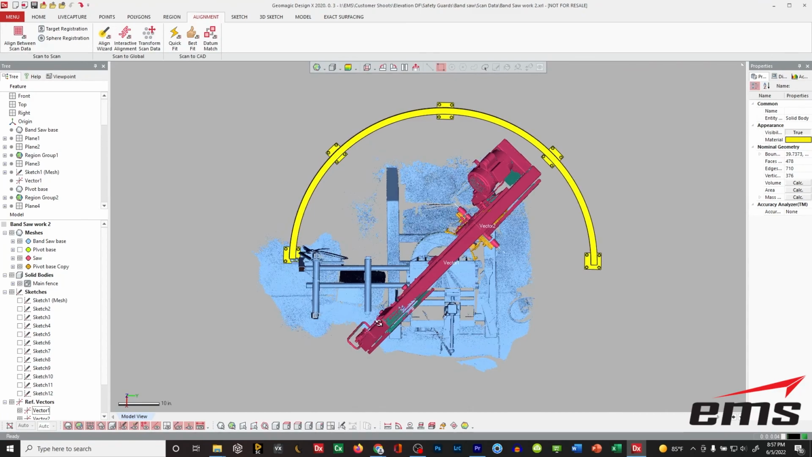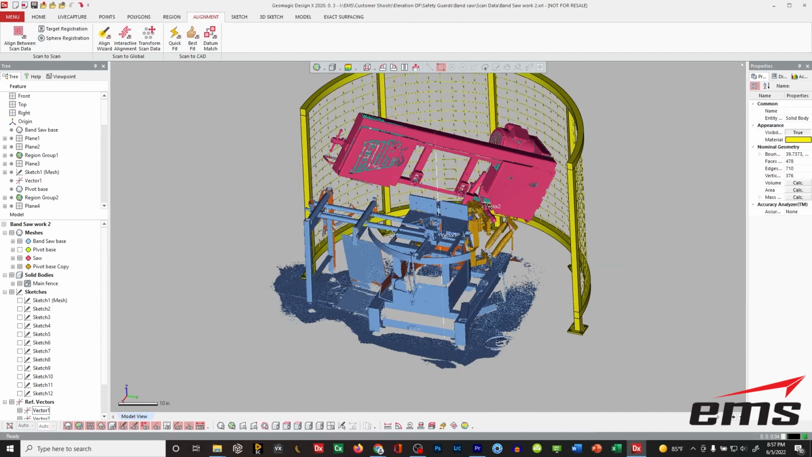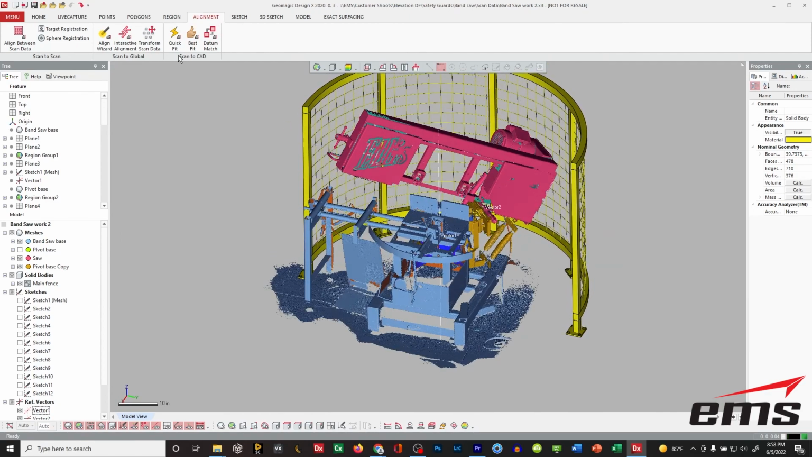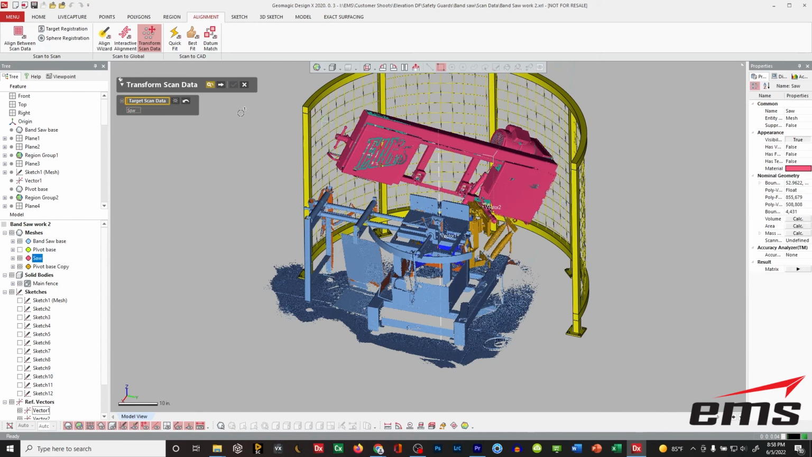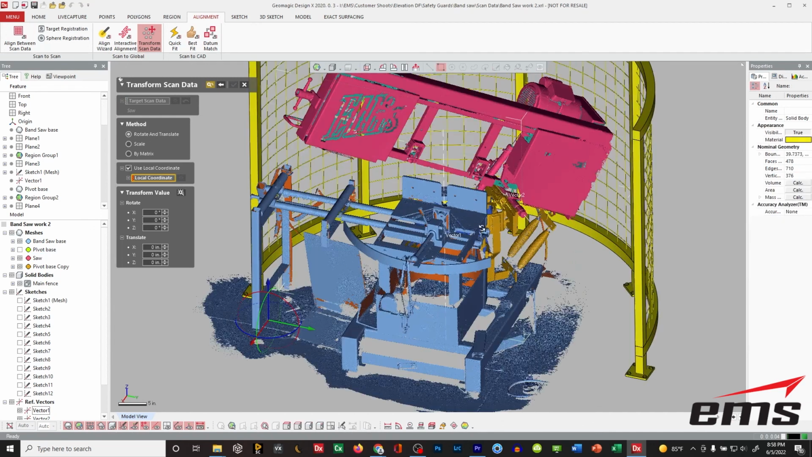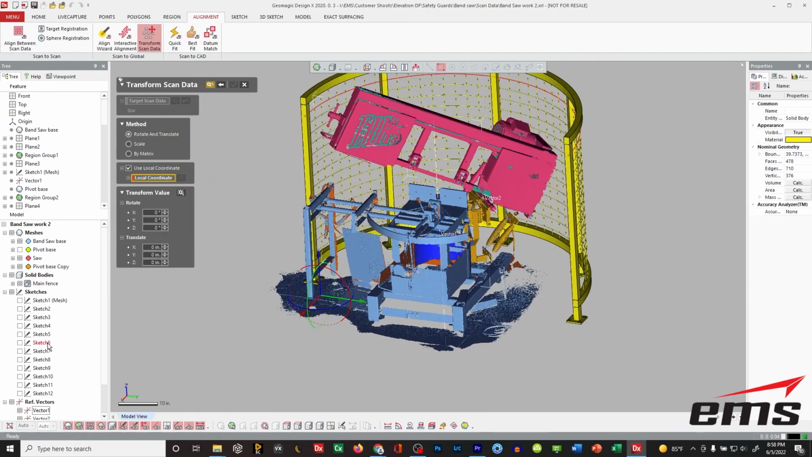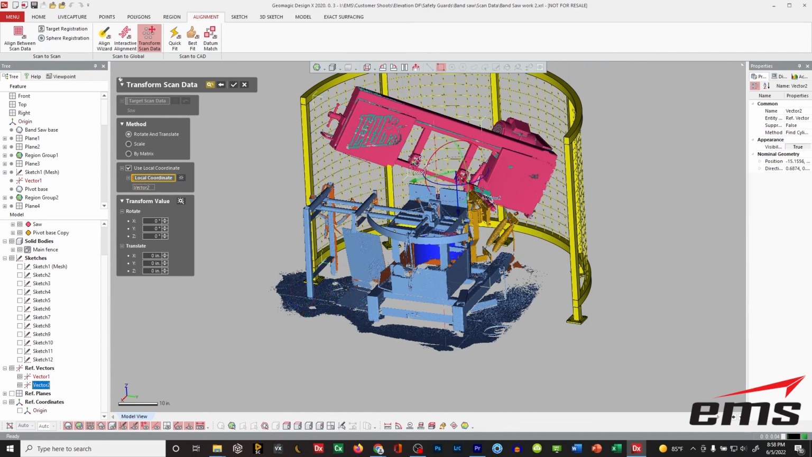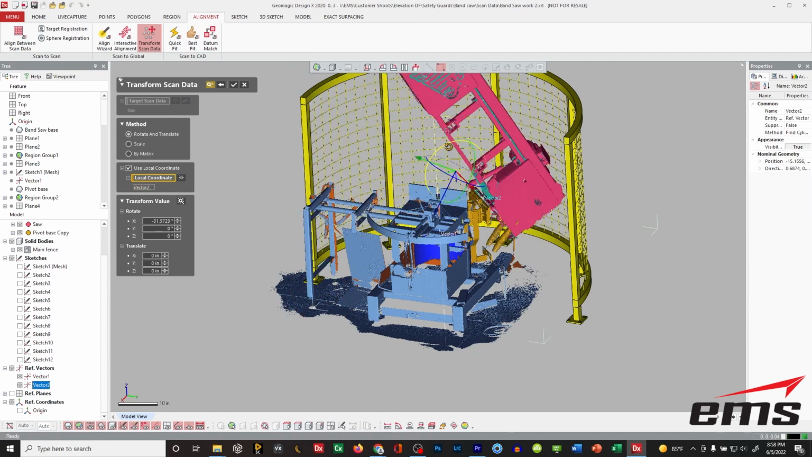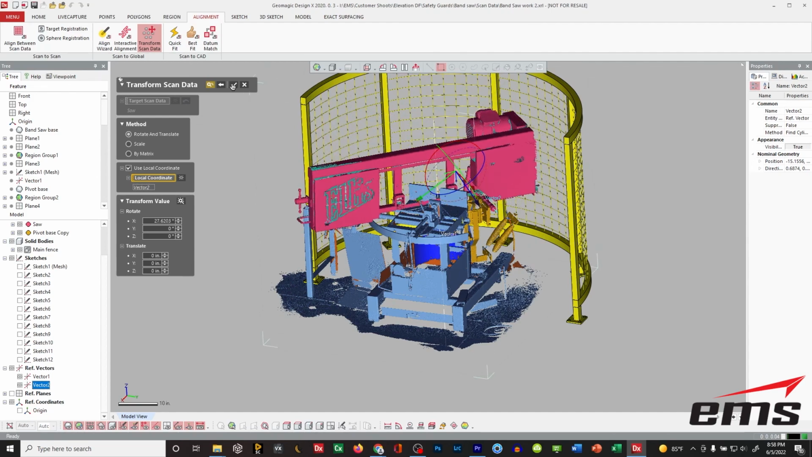And to make sure we've got good clearance with the bandsaw, we did the same thing as before, where we can come in here, we can transform the scan data. For example, let's say we pick the head here, and we want to use a local coordinate system. And you can see I've got a vector set right here, which is this pivot point right there. I just fit a vector through the scan data. So I can come in here and pick that vector, and then I can rotate this up and down. Let's say we rotate it down to here like that.